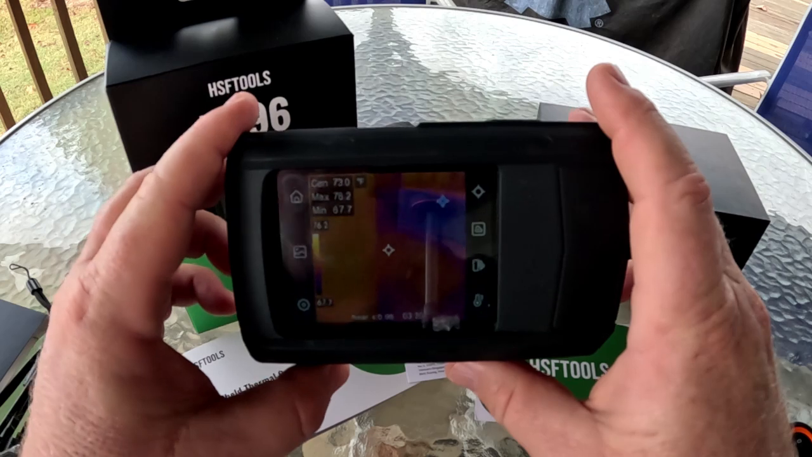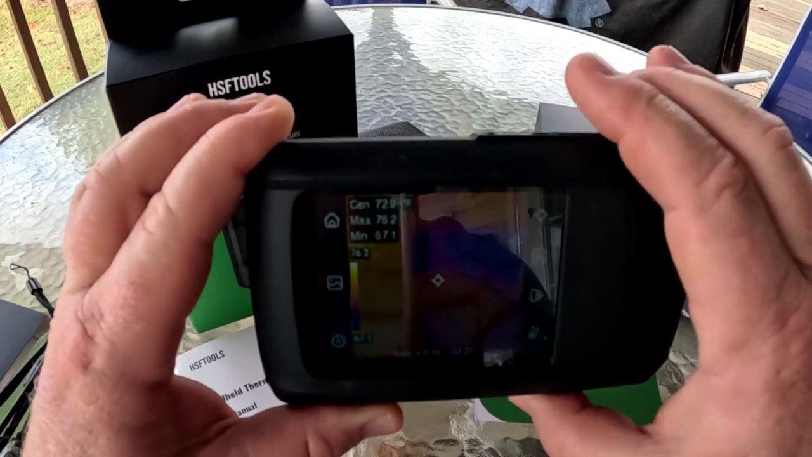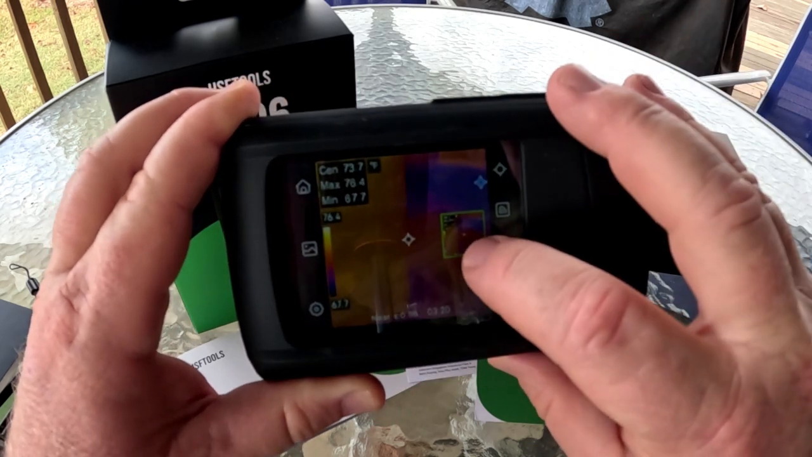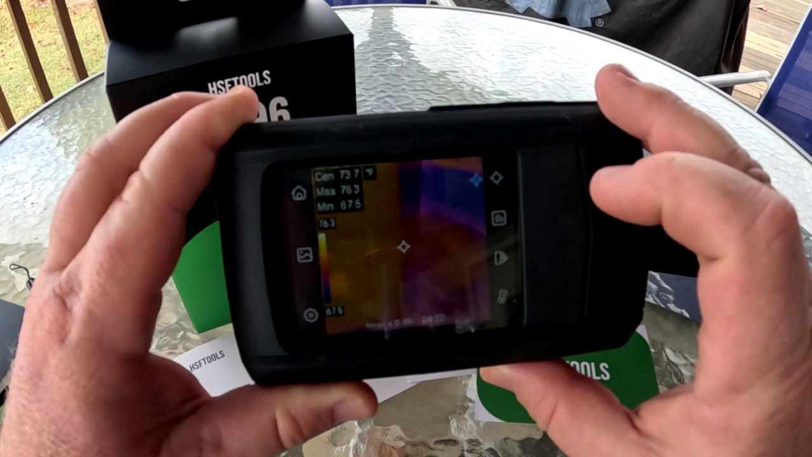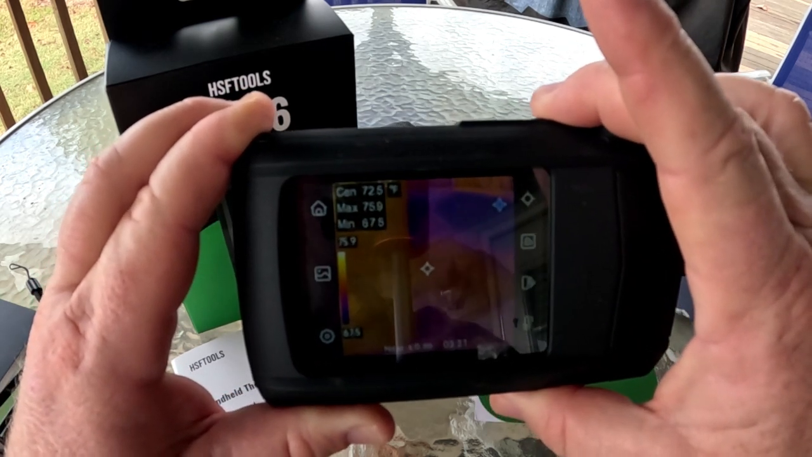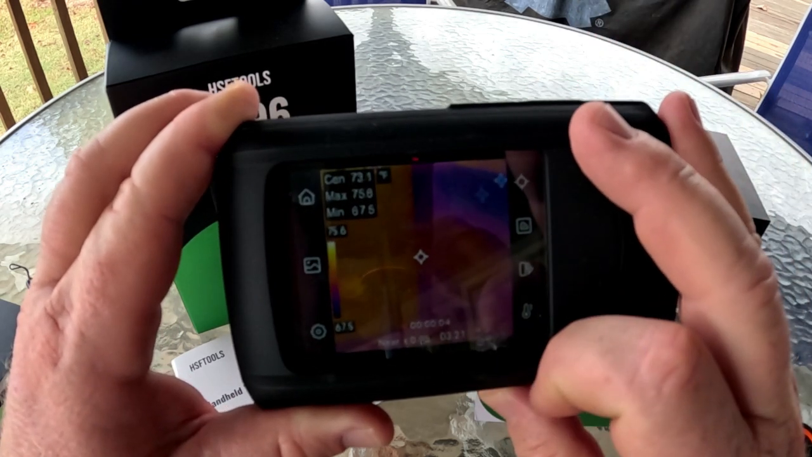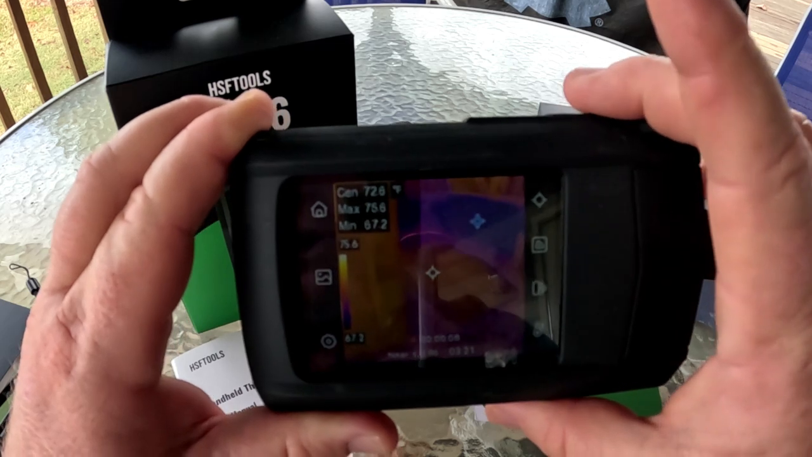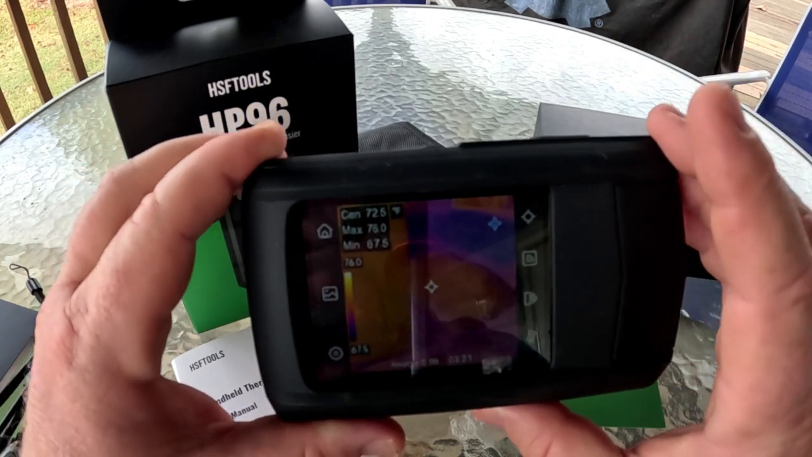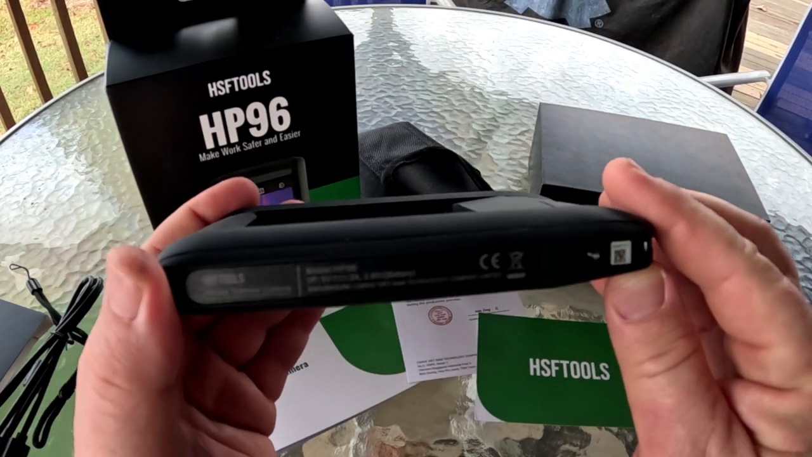This is the button, so if you want to take a photo, it's kind of like a camera. You just click it once, and you take an image. It'll show that image right there temporarily. If you want to record, you will hold that button down, and now you'll see a timer come up on the bottom, and it'll start recording. When you're finished recording, just tap the button. Recording finished. So anyway, guys, I'm going to spend a little more time with it.